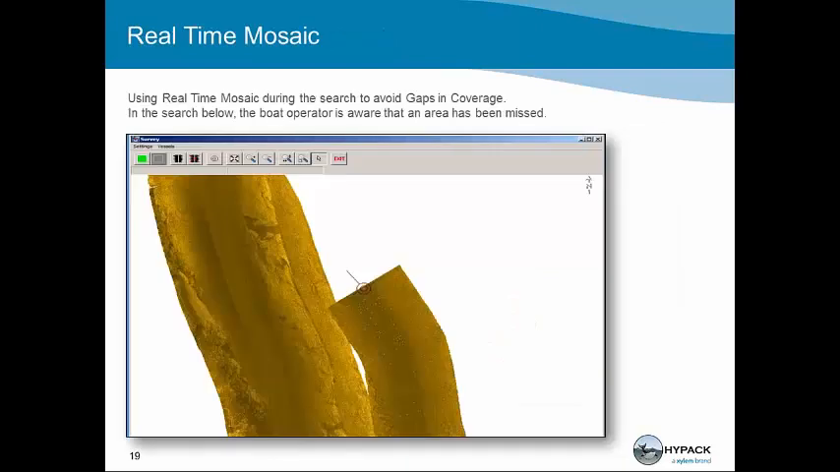So, real-time mosaicing. Real-time mosaicing allows the boat operator, as you're driving the boat, to maintain 100% coverage of the area to be searched. You'll see that below the ecdist marker you can see a little bit of a white area that's a gap in data. Gaps in data leave doubt. Remember, we're looking for someone's loved one in a lot of cases. We're looking for something of importance to us that we need to find as quickly as we can. And if we leave these gaps, we're not sure that we've covered the area. We do not want to leave gaps.